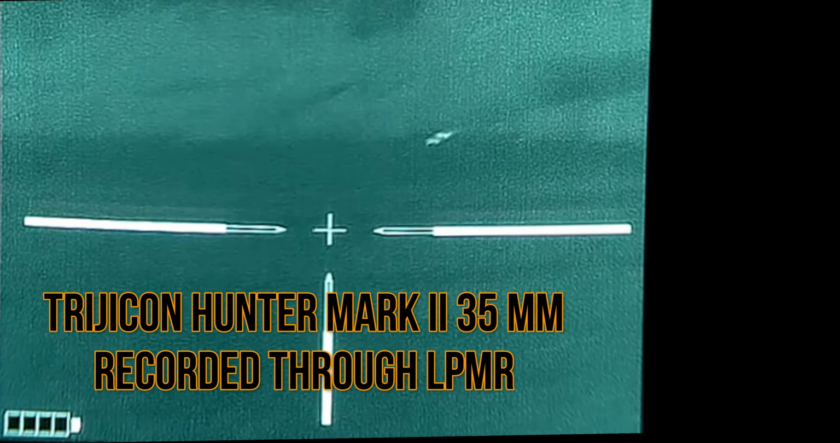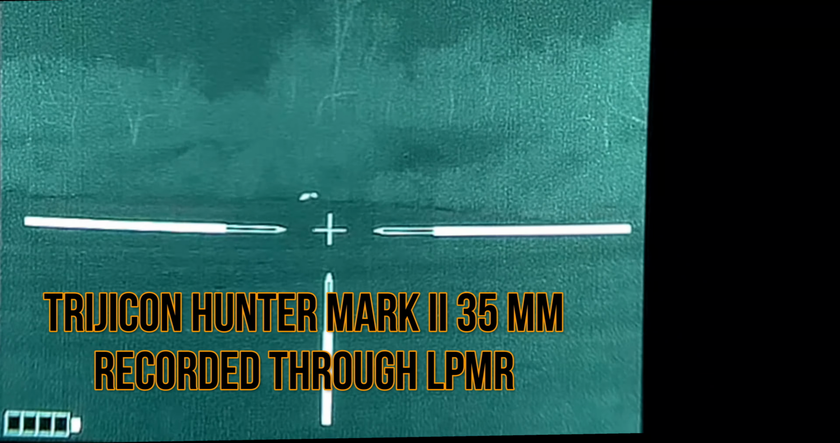That hog actually goes off into those trees, and then we set out the call, and then we get him to come back later. But in the couple of minutes that it took to do that, my buddy that was running this scope never nuked the image. And so now you can tell that the image just looks absolutely horrible.